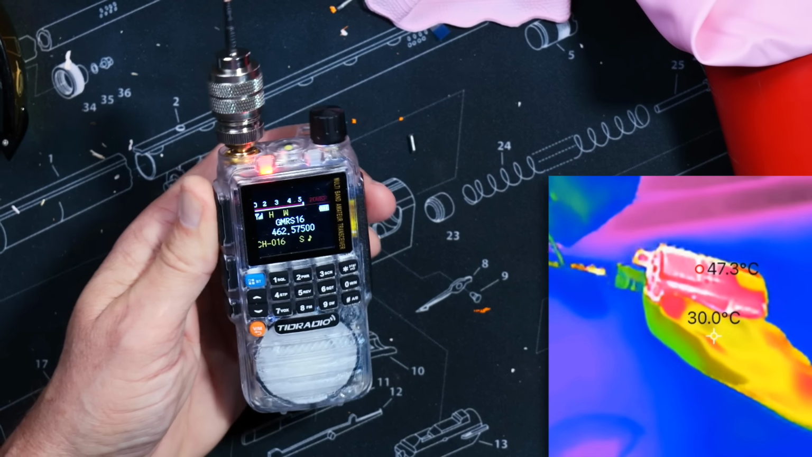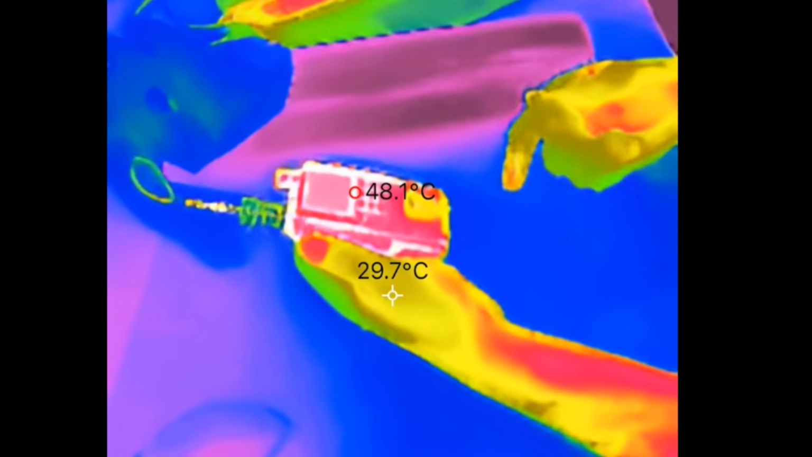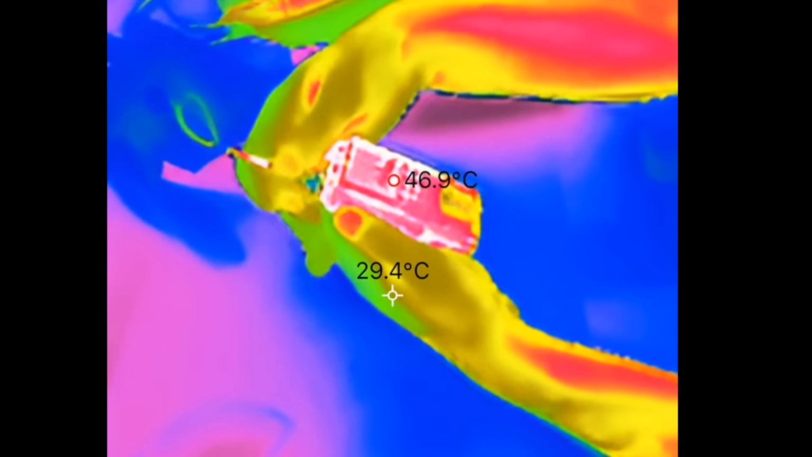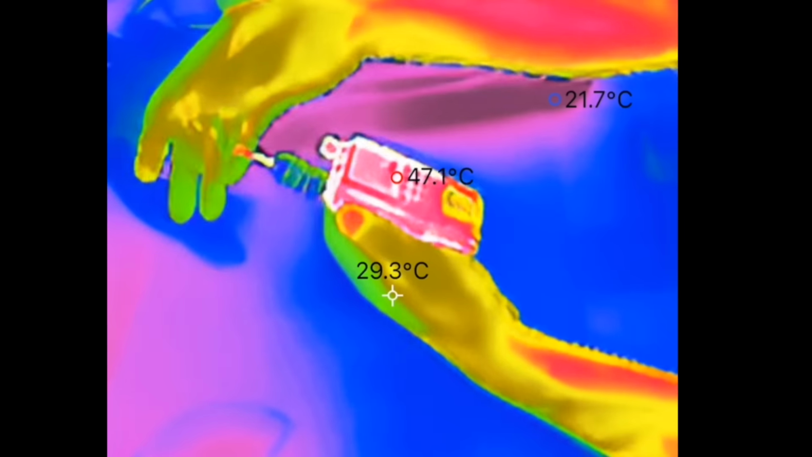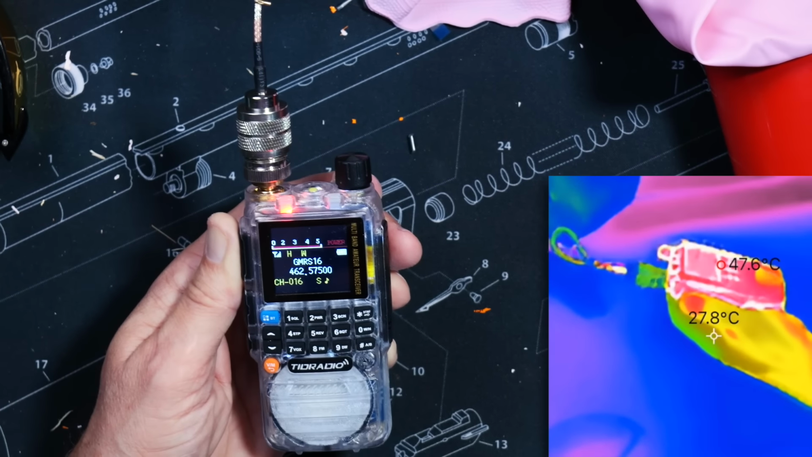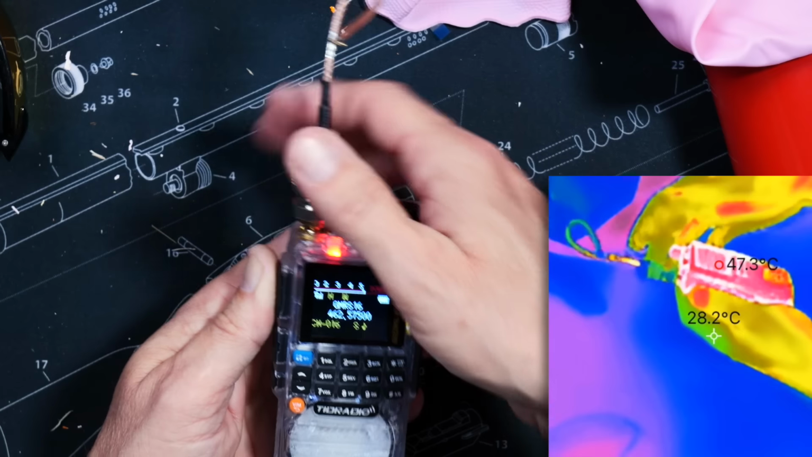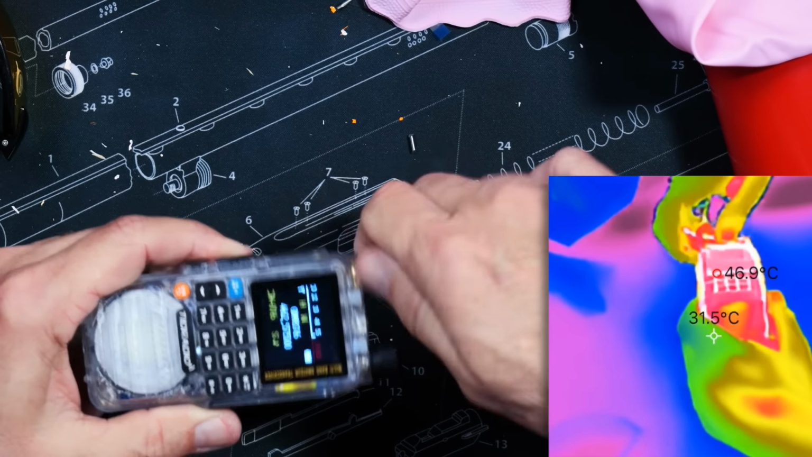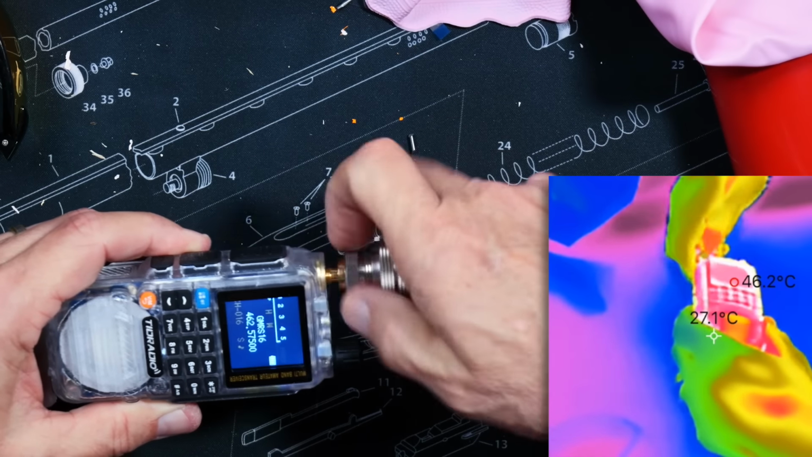Well, there you have it. As you can see in the thermal predator view, the radio does warm up. It is very warm to the touch. It's not hot. The radio does appear to still be working. Yeah, this has all turned out to be rather boring. Let's see if it actually still works and transmits.